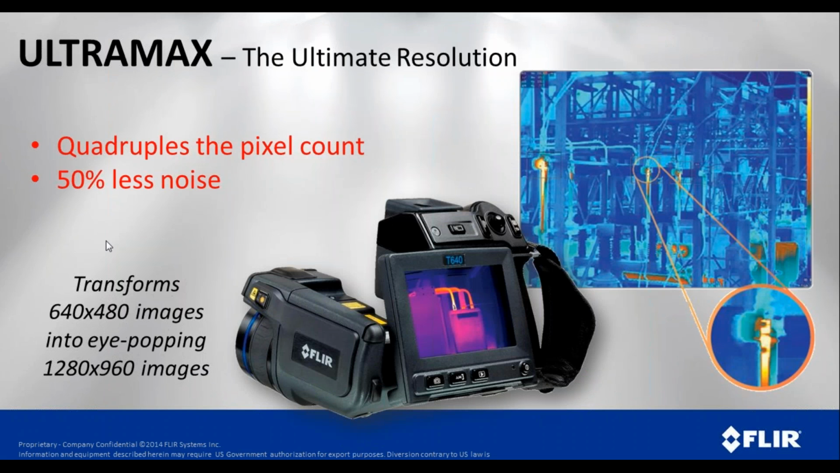We also have on some of our higher end cameras something called Ultramax, and with that we can really quadruple the number of pixels that we have, make it a less noisy image, and we can take an image that is normally 640 by 480 and transform that into an unbelievable image, 1280 by 960. Beautiful image when we do that.